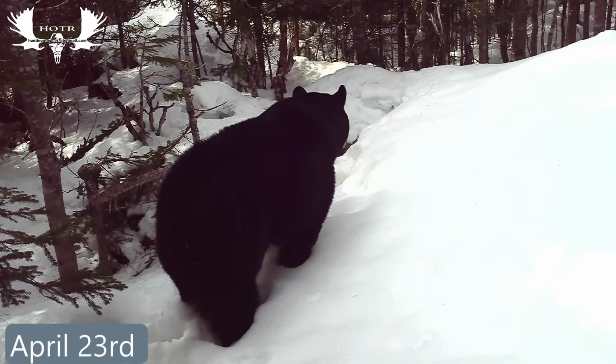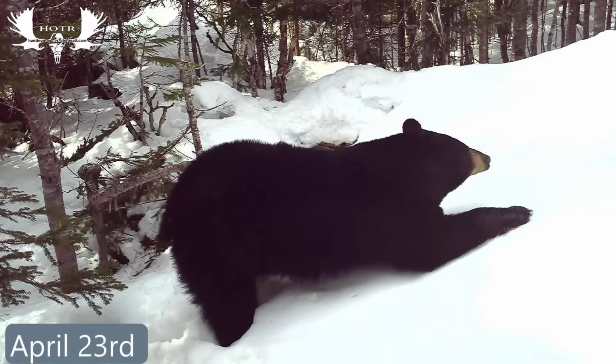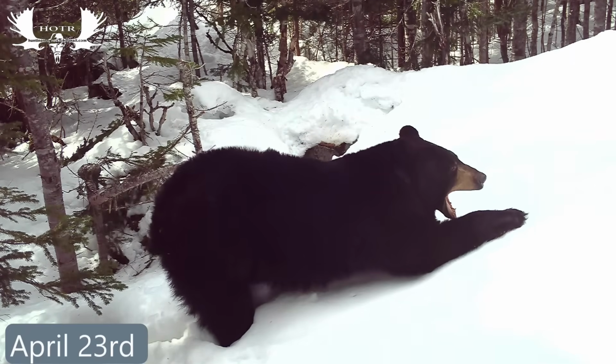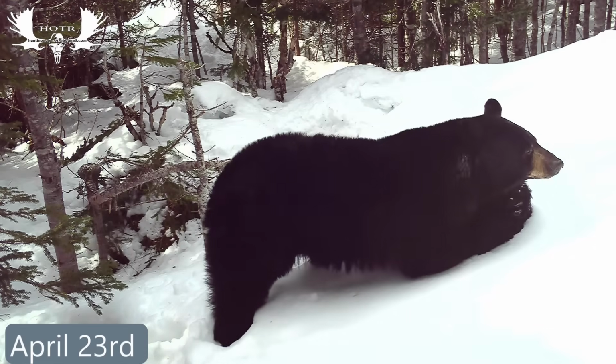He moved away from his den and looked back at the entrance, but seemed like he wanted to turn off to the right, and eventually, if he can get past all of his yawns, I think he was going to go on a little trip and check out the area.